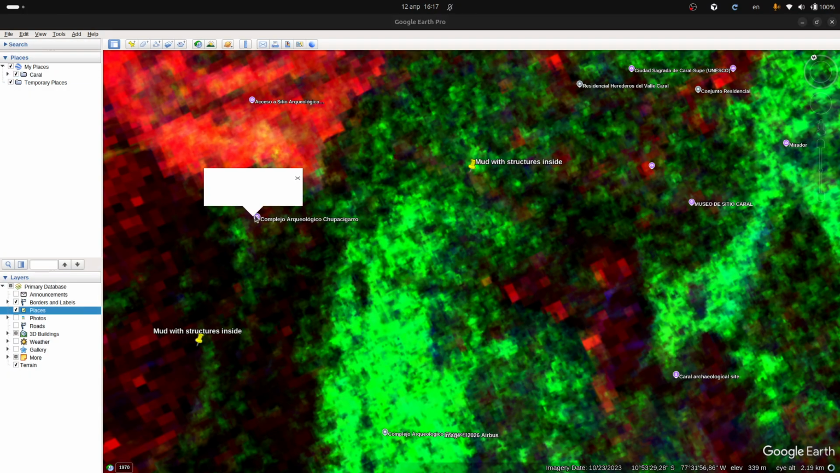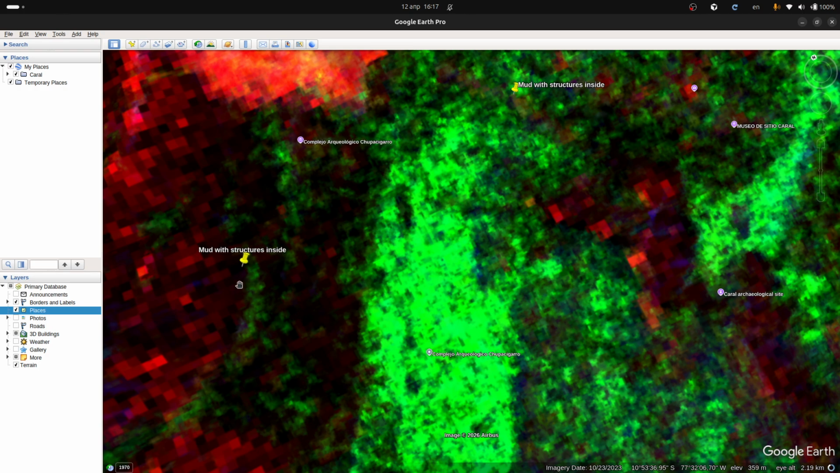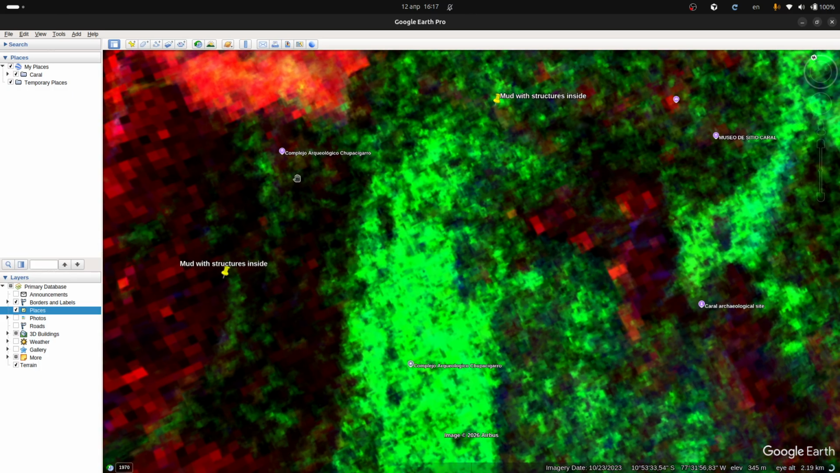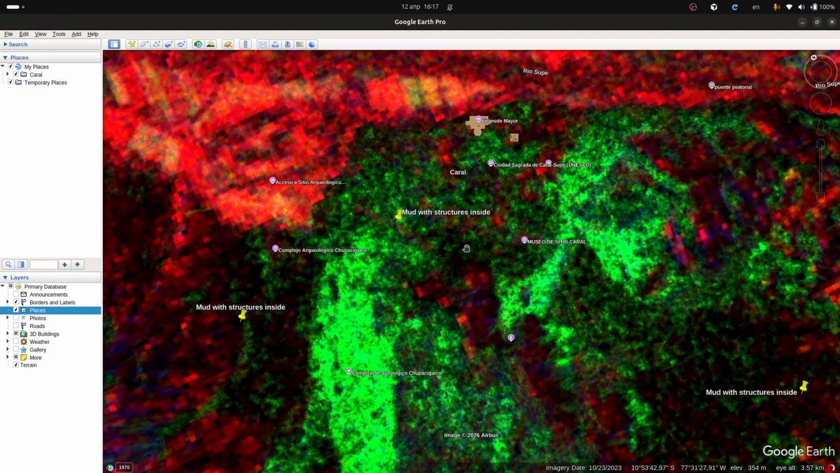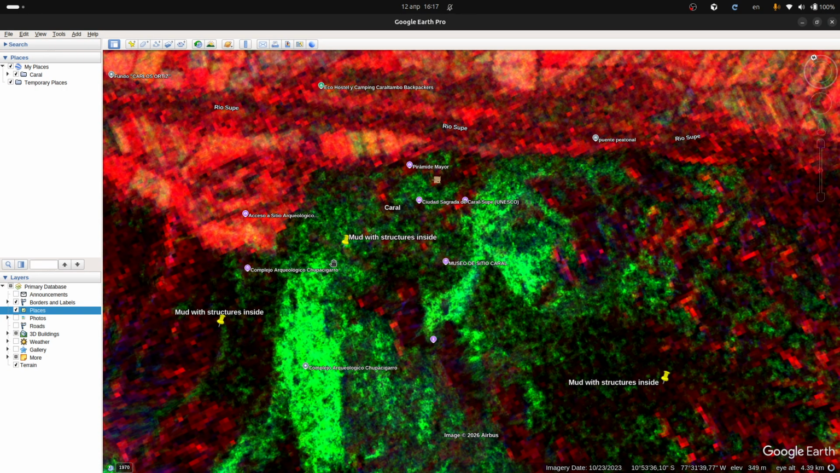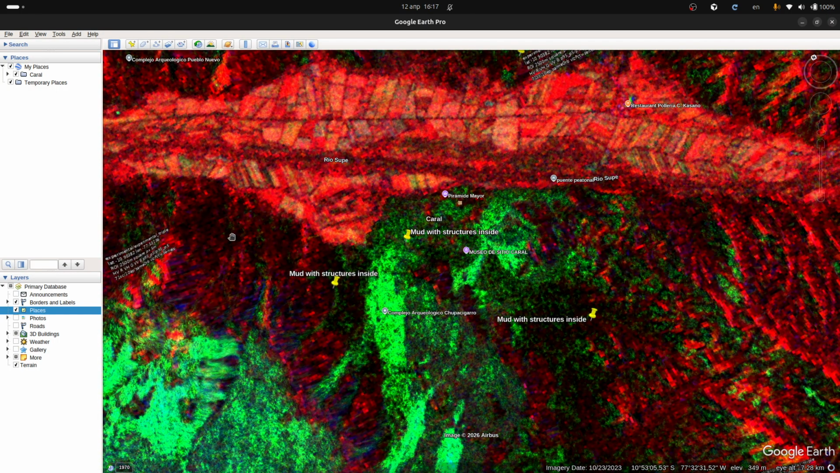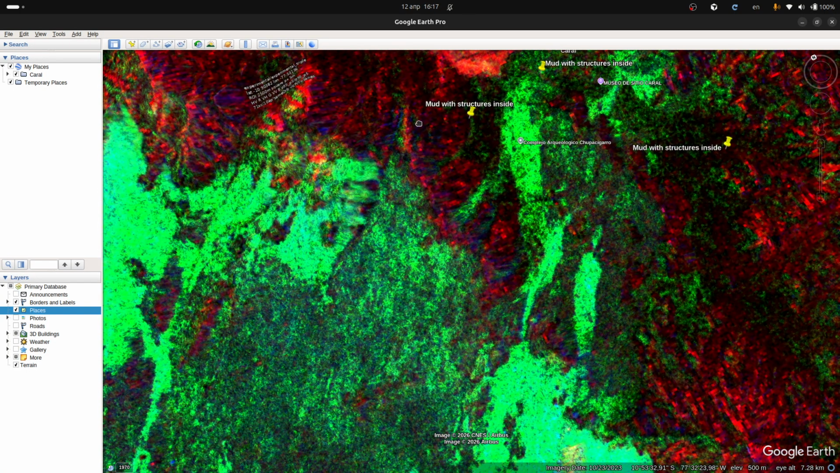Also, we have some ruins on the left and some solid area. It can be just rocks under the ground, or it can be part of a city. But with this data, we clearly see the places where it's possible to have some buildings underground, and we see places where it's impossible because the structure of the ground is absolutely natural.